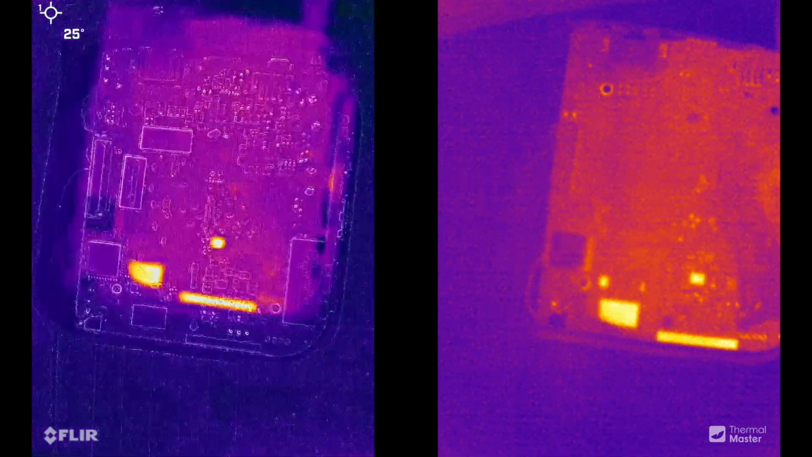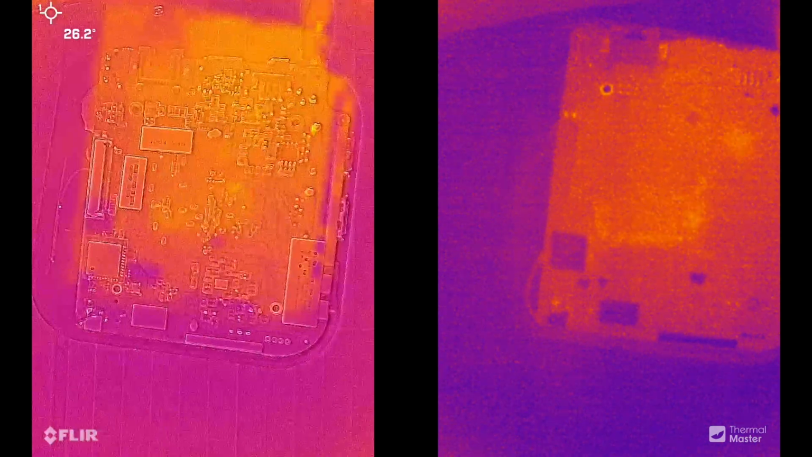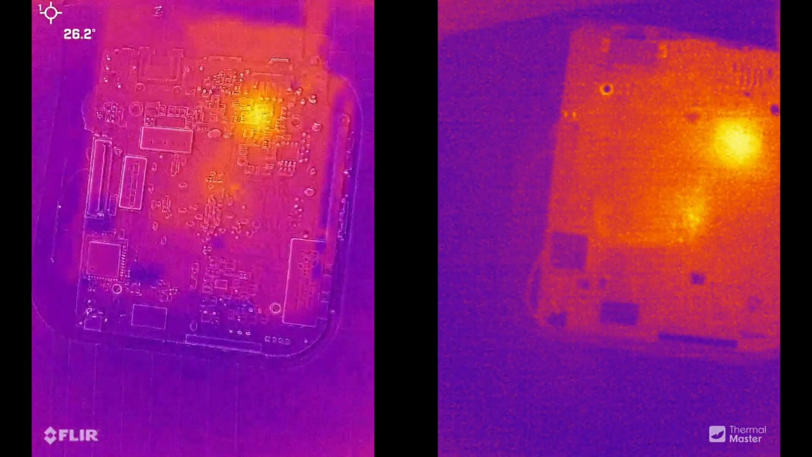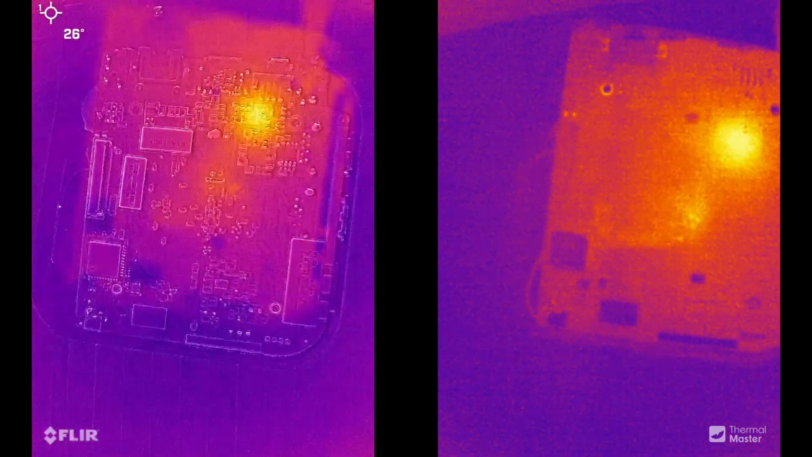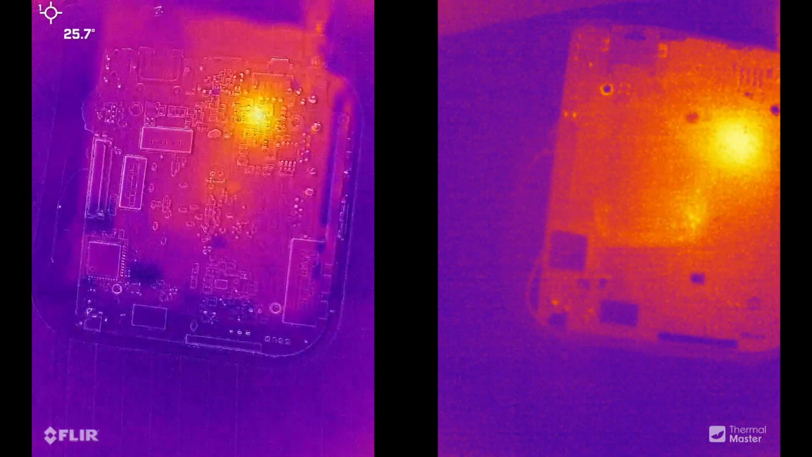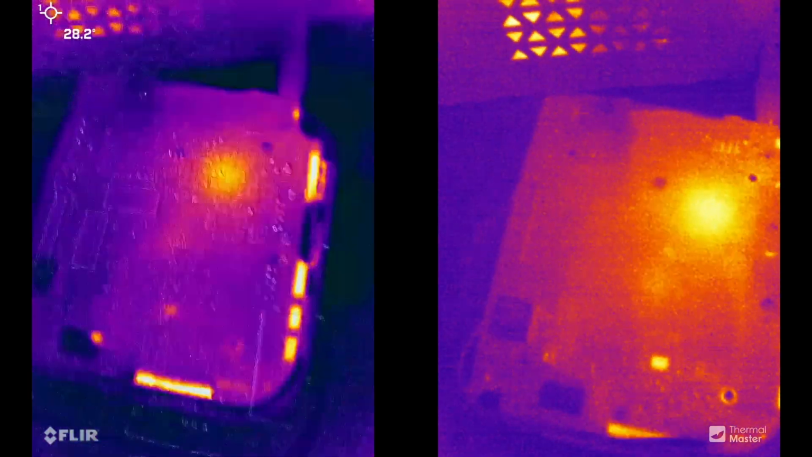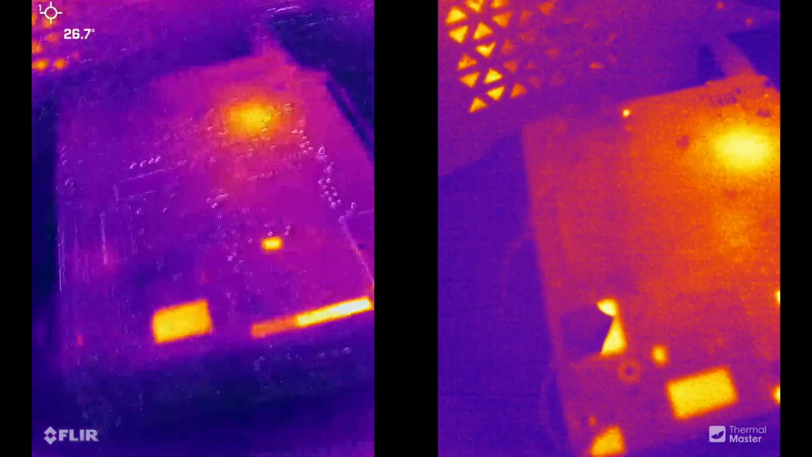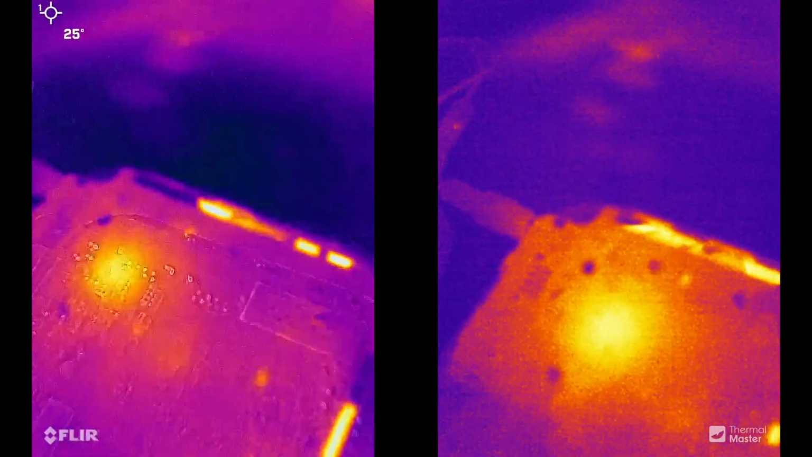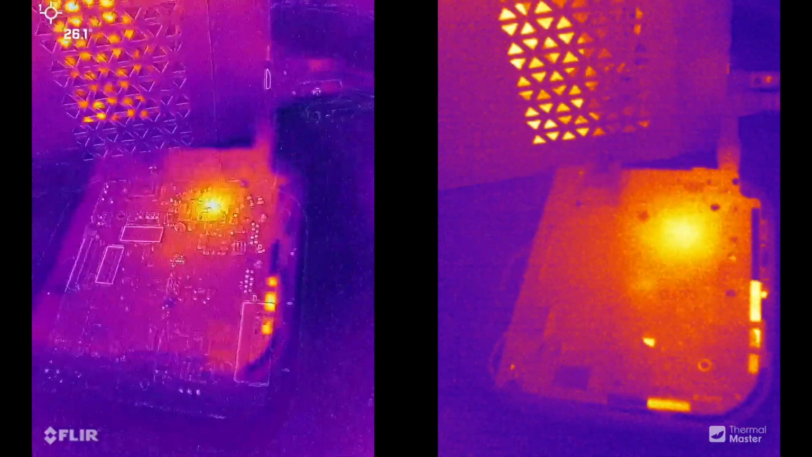Next, I wanted to do a side-by-side comparison of a faulty PCB inspection. I have a circuit board that overheats, so I plugged it in and you can see the hotspot appearing rapidly. Thanks to dynamic imaging, FLIR shows outline of the components, although they're not usually aligned perfectly. And again, here you can see the reflectivity of metal in infrared light. Even the PCB is acting like a mirror.